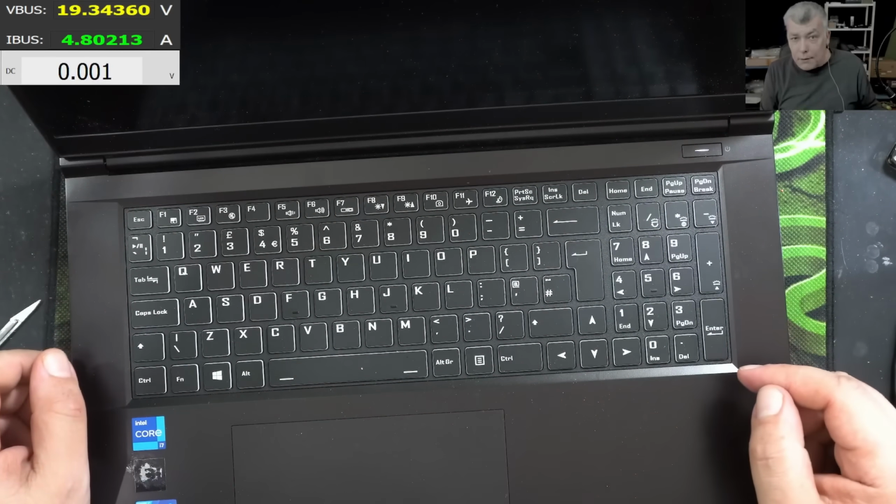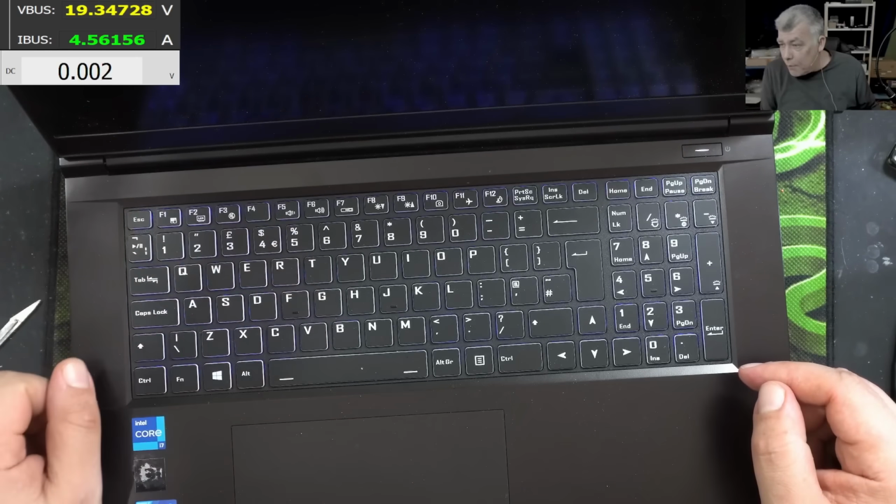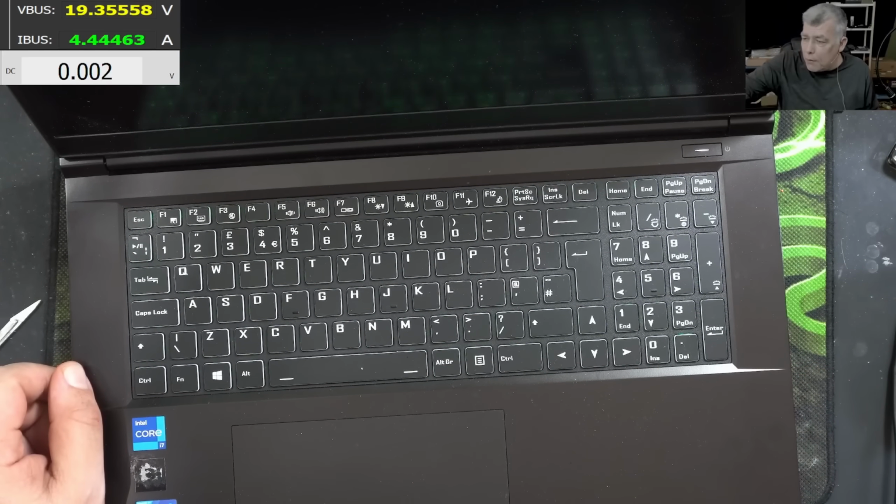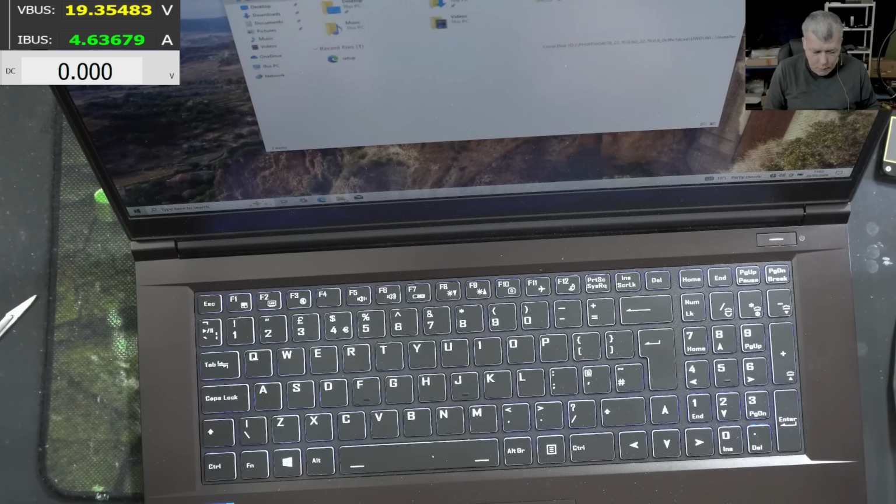Pressing the power button, the laptop is coming on. It's taking like 5 amps. Check a bunch of current. I have a current limit actually. Okay, the Windows is on.